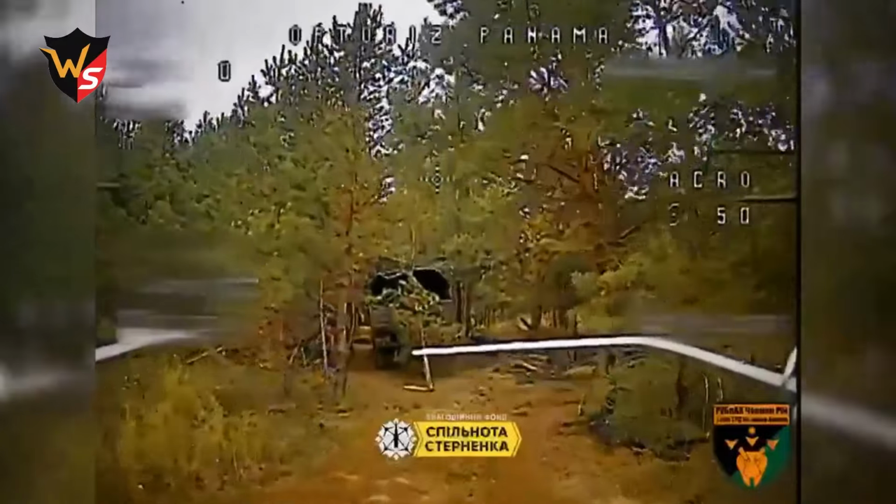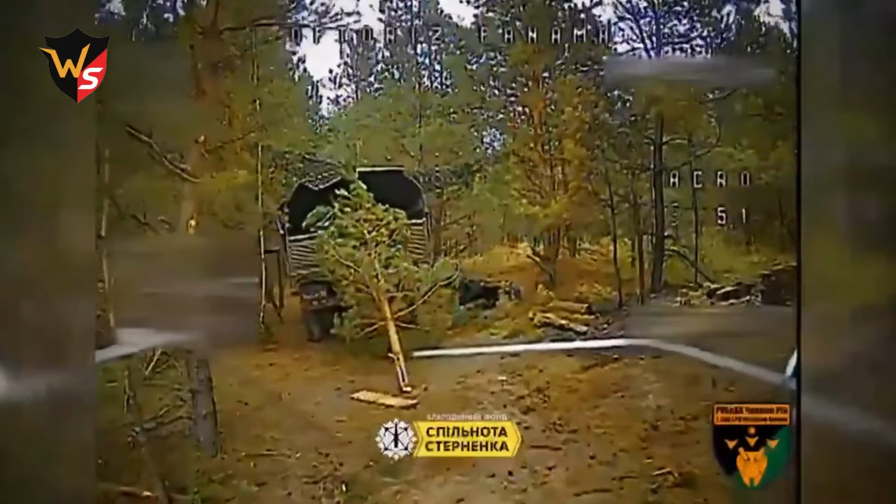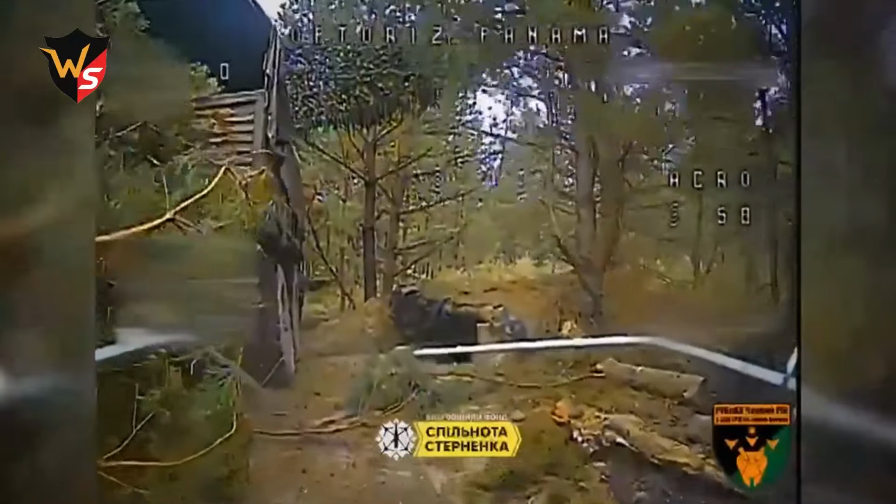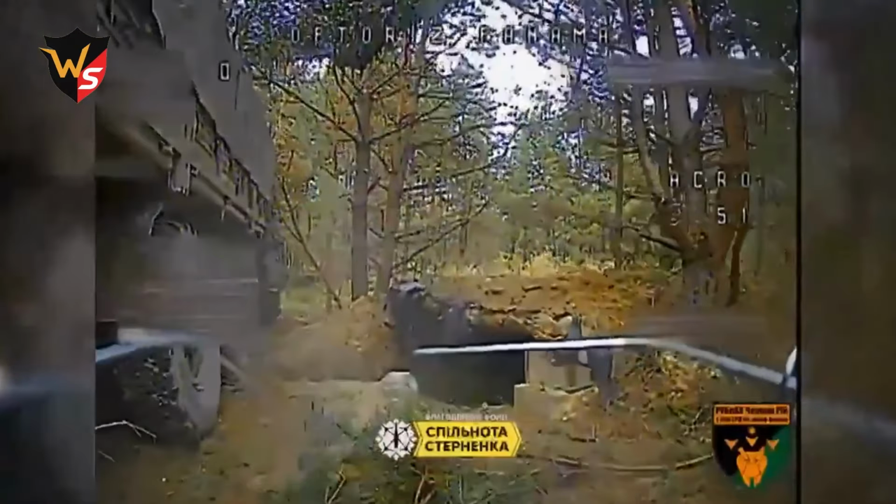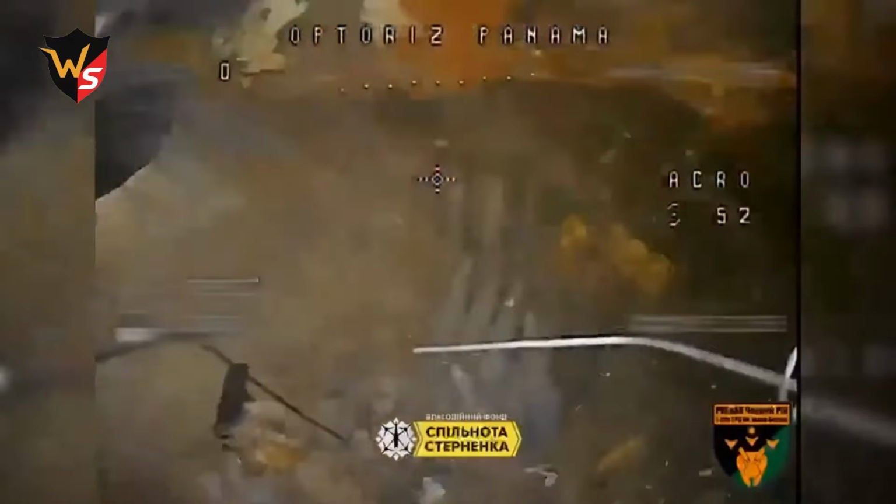These drones, tethered by ultra-thin cables, can maneuver through forests, buildings, and trenches with pinpoint accuracy, delivering payloads to targets that would normally require heavy artillery. Each strike was calculated, deliberate, and highly effective. The footage shows drones threading through terrain like guided missiles, detonating with precision. This operation underscores the growing dominance of FPV drones in frontline warfare, where speed, stealth, and accuracy now rival brute firepower.